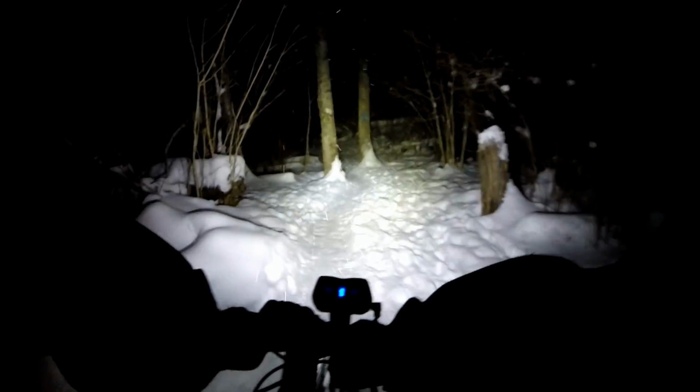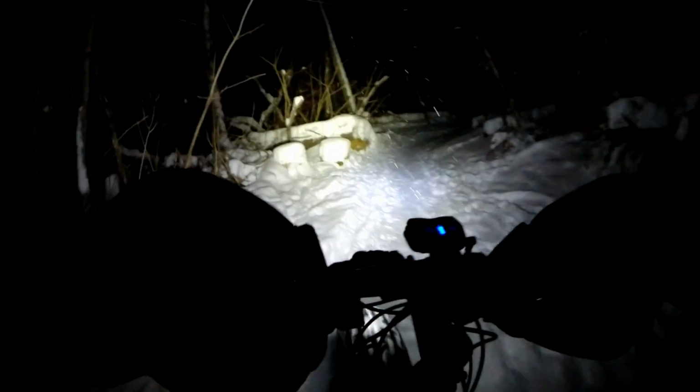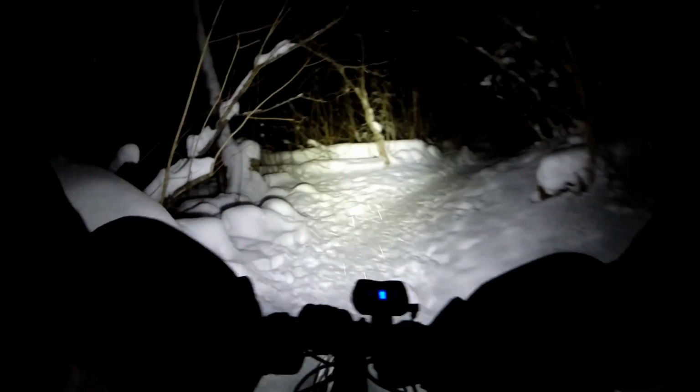Oh yeah, I kicked the front derailleur down into the granny. So we're on the 22 tooth up front right now. We just started climbing. There's a really steep pitch around this corner here. Step up.